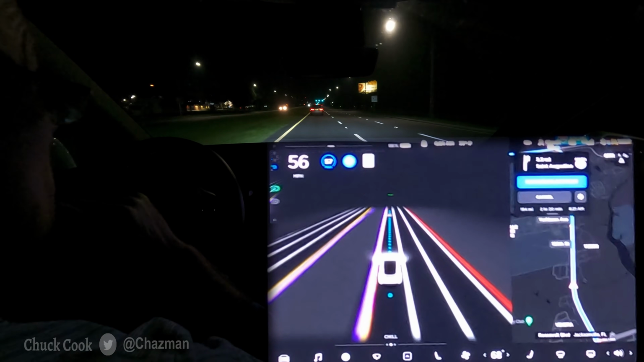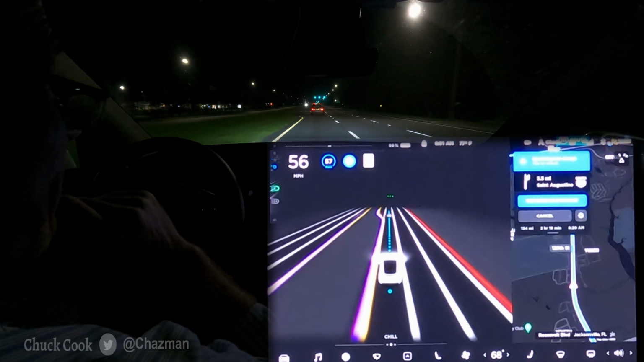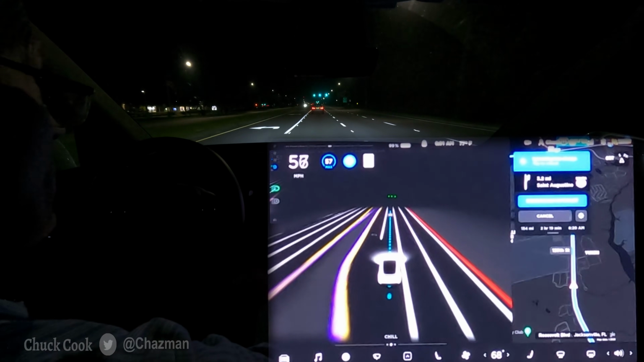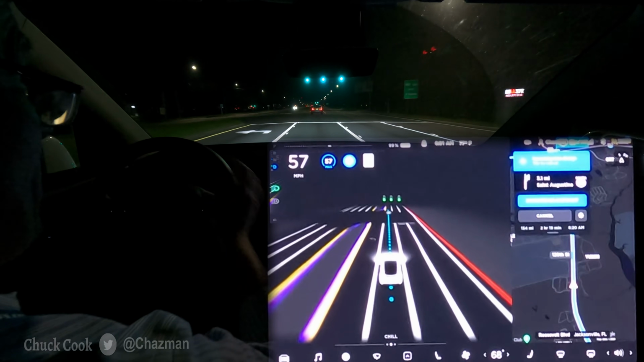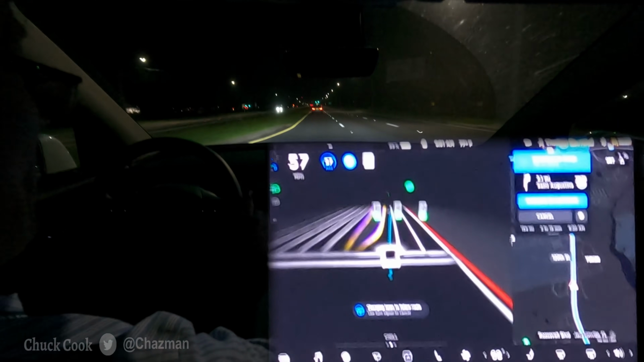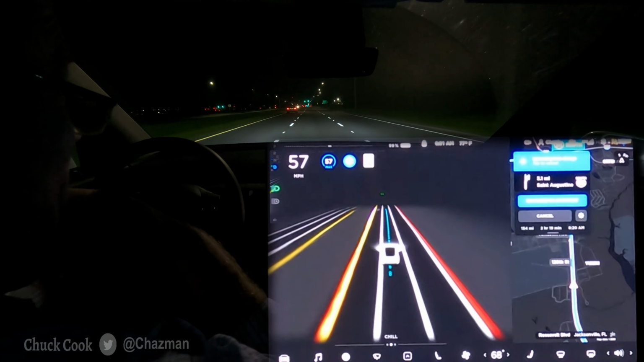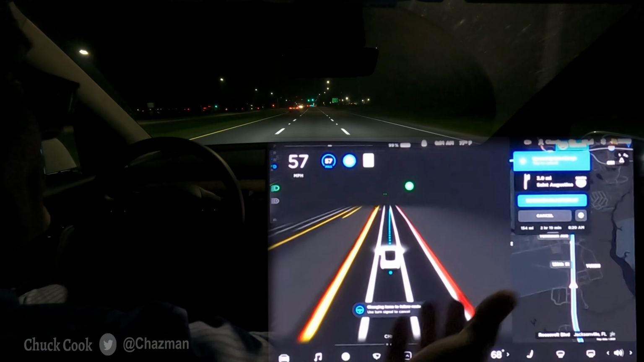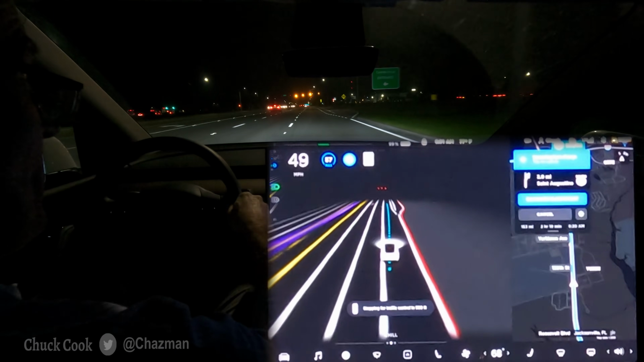Elon did tweet about some UI improvements. So UI improvements could mean several things. It could mean improvements to the visualization here for FSDBeta. It could mean UI changes of the entire screen, similar to the way we just got a new phone app. Maybe there's some new menu buttons and changes similar to the S and X refresh.